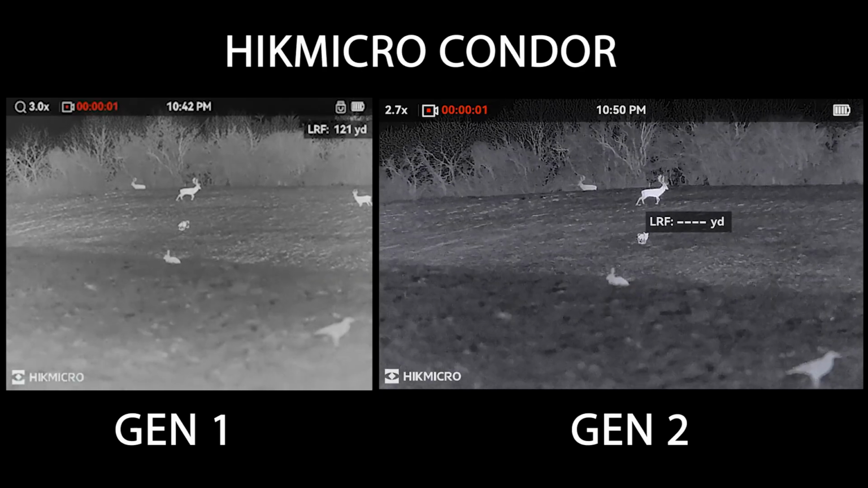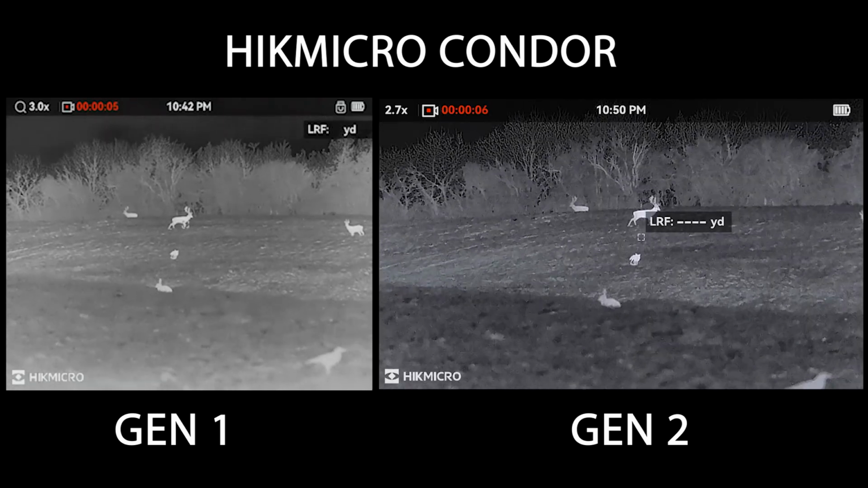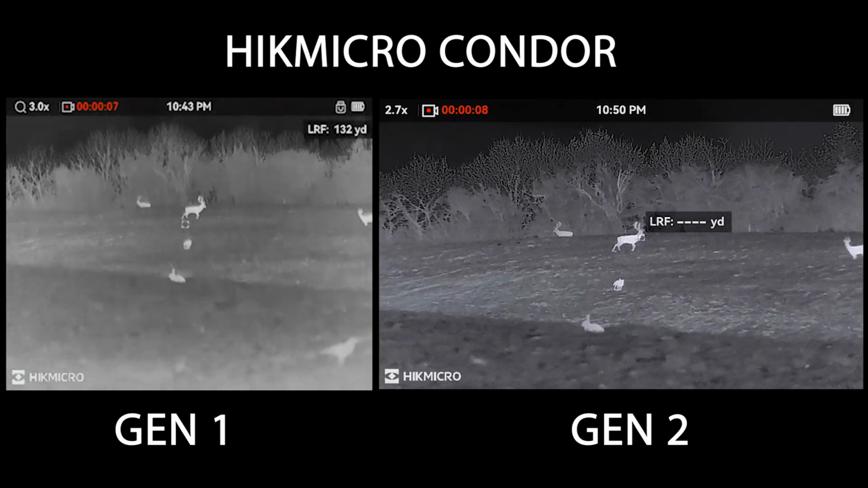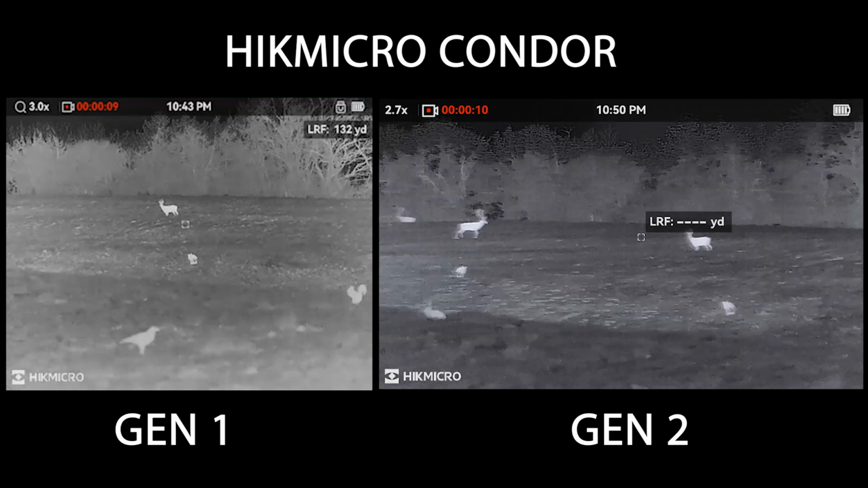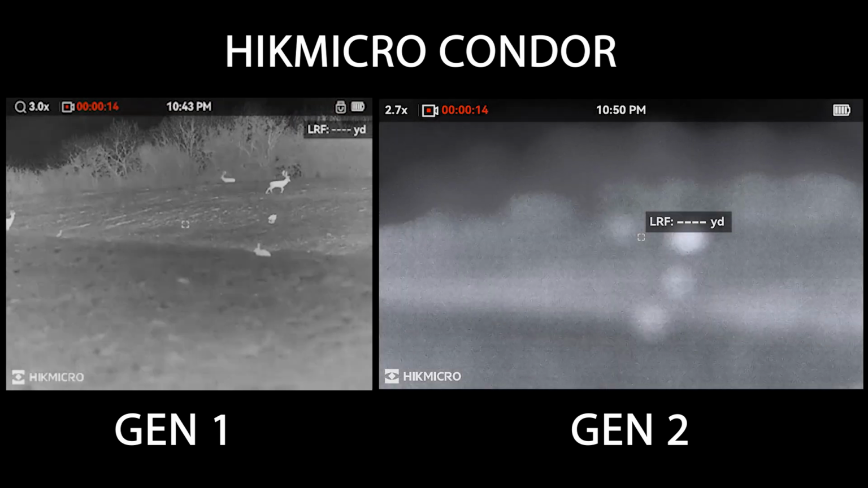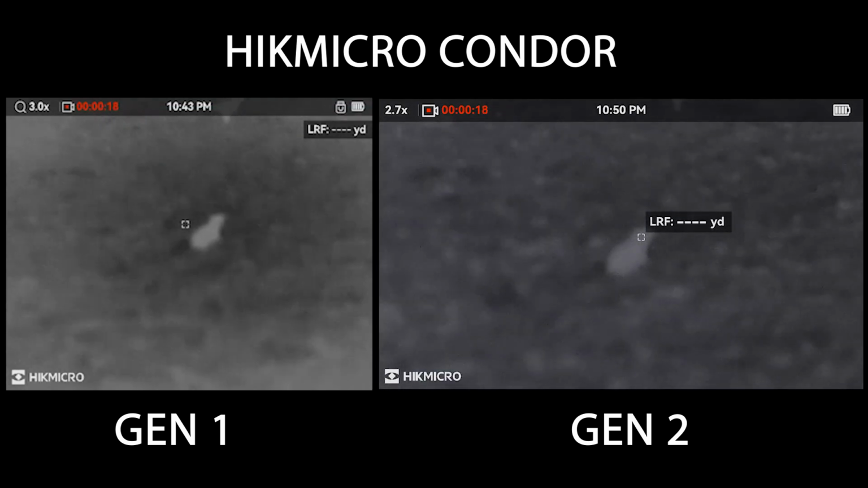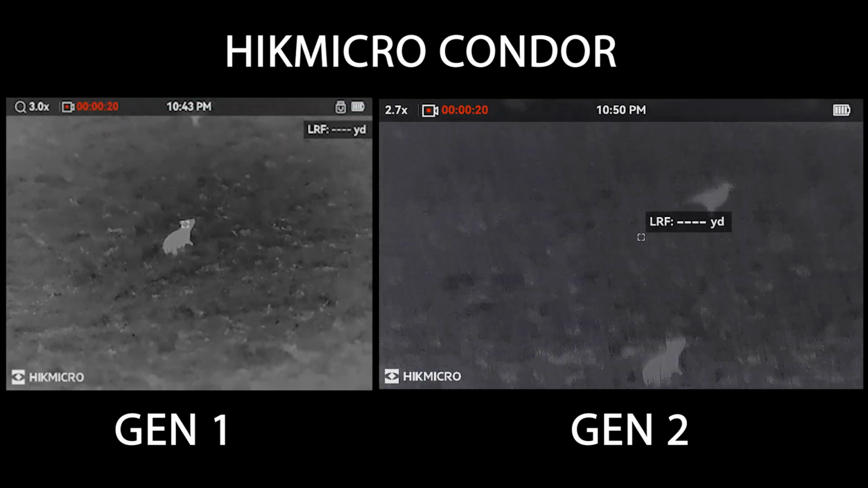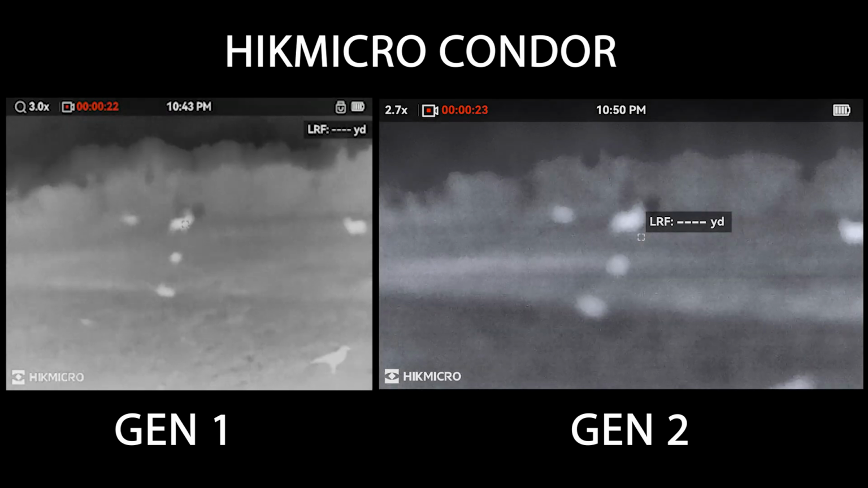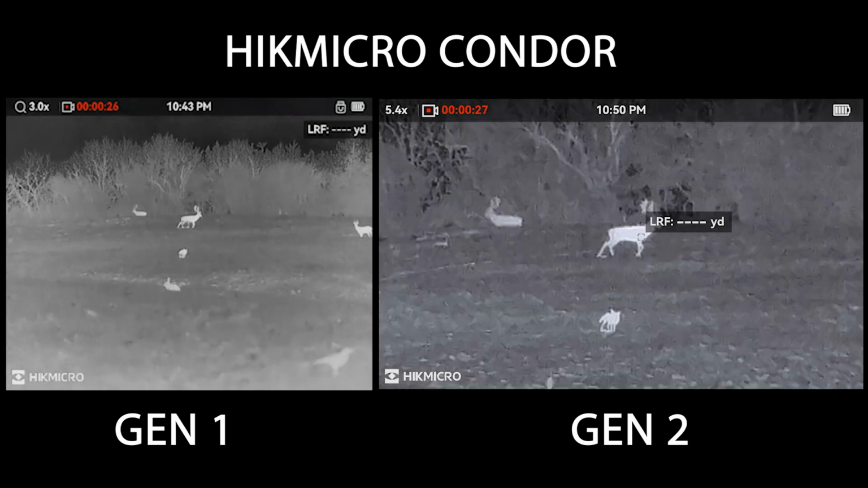So as you can see, having them both next to each other, the Gen 2 for one is bigger, it's got a better aspect ratio, so if you are going to be sharing videos or recording stuff, something to consider. The image is just so much bolder, your targets, whatever it is, stand out so much more compared to the background, and I'd argue a bit more detail on that background as well. You're getting more information, especially if you look at those trees there, you're getting more definition in them.